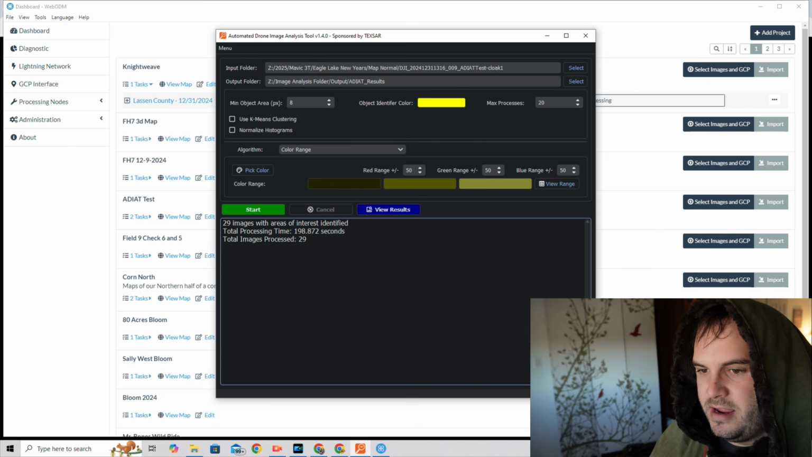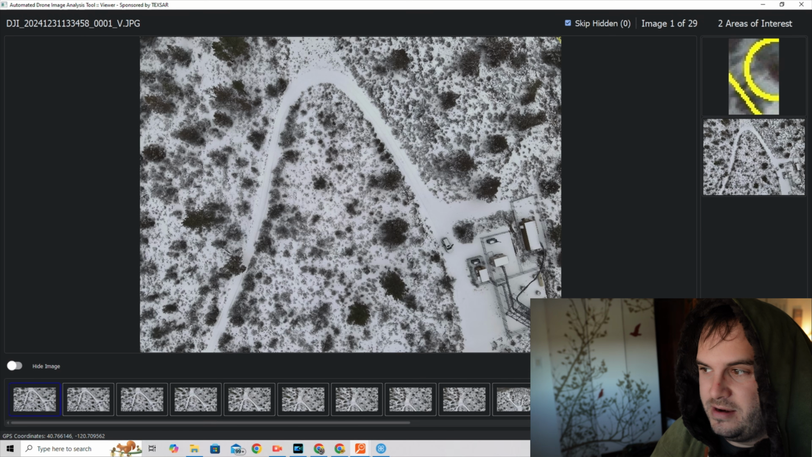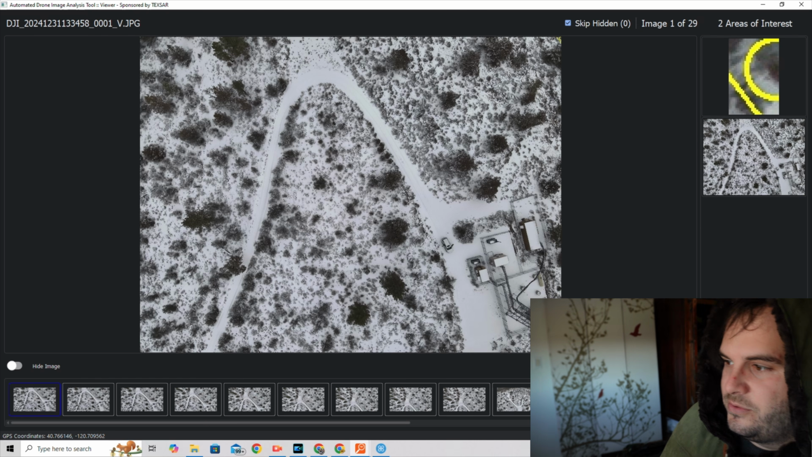All right, so the ADIAT has pulled out its first results, and what do you know? It found the colors we were looking for in every single image out of 29, and it took nearly 200 seconds to process. That is astronomical. That means it has found way too many results to provide anything. Let's go through them and see.